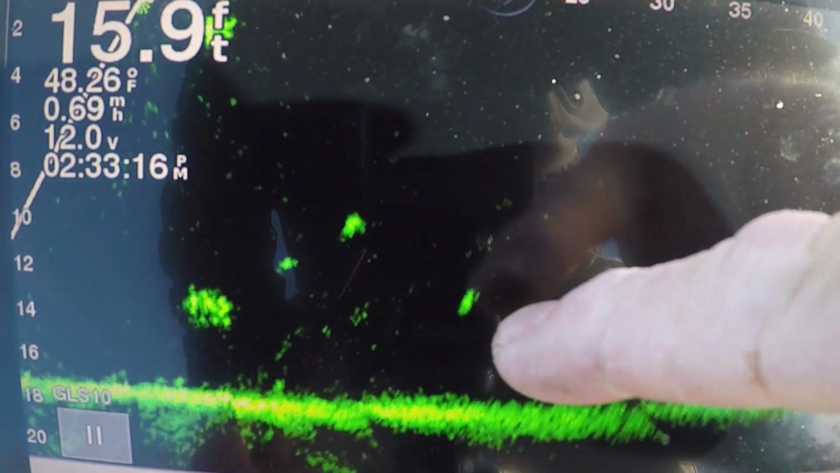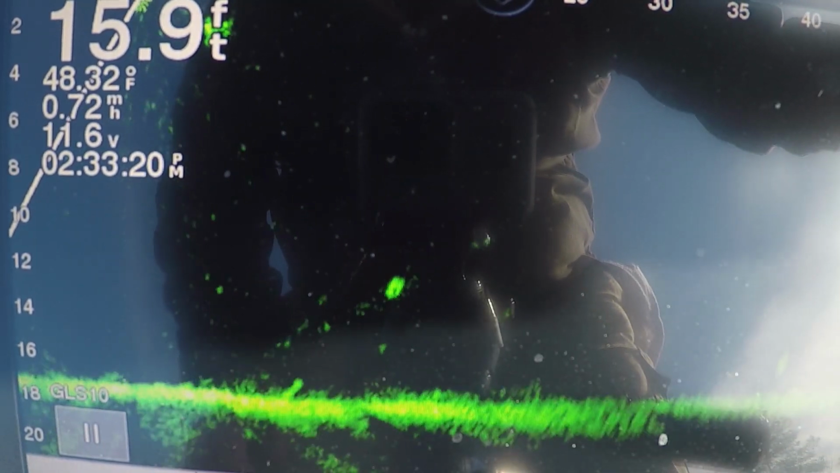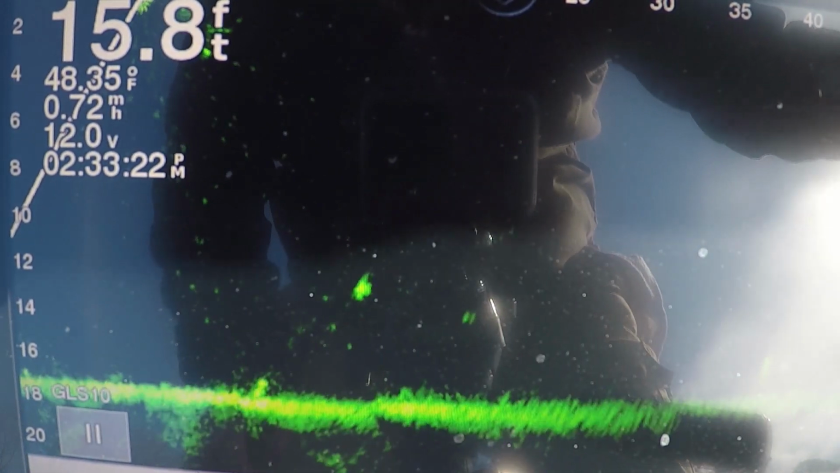There's fish here after him. Hey, look here, there's a bass after him there. Or something after those shad, see him? Alright, let's see if we can get involved in that.